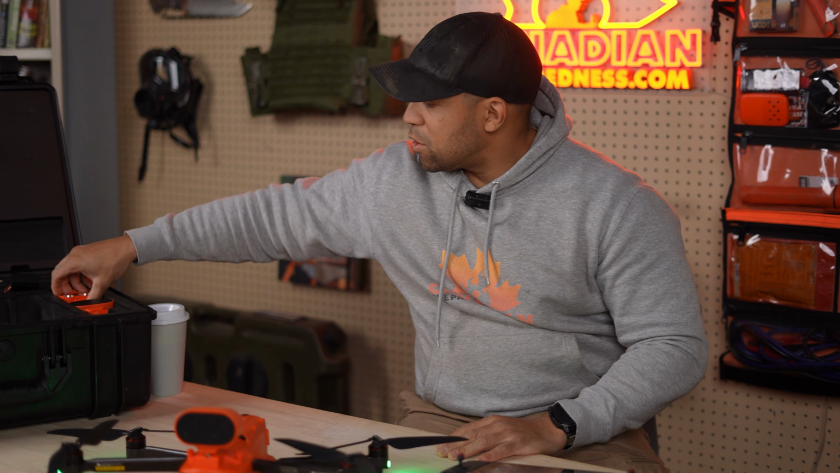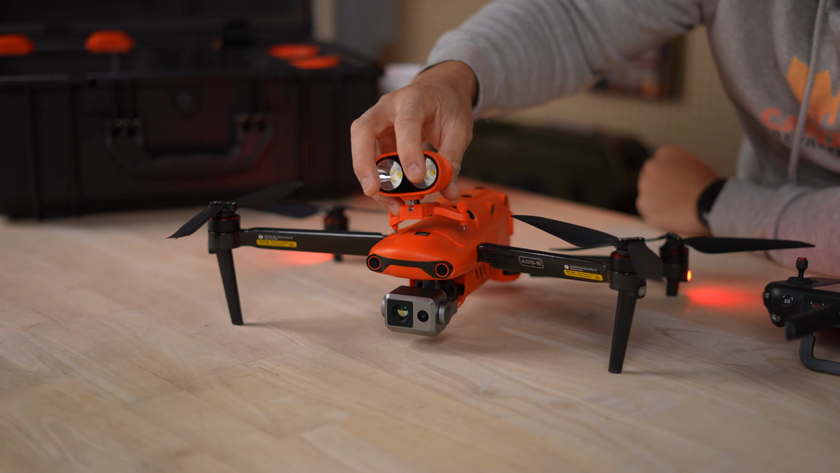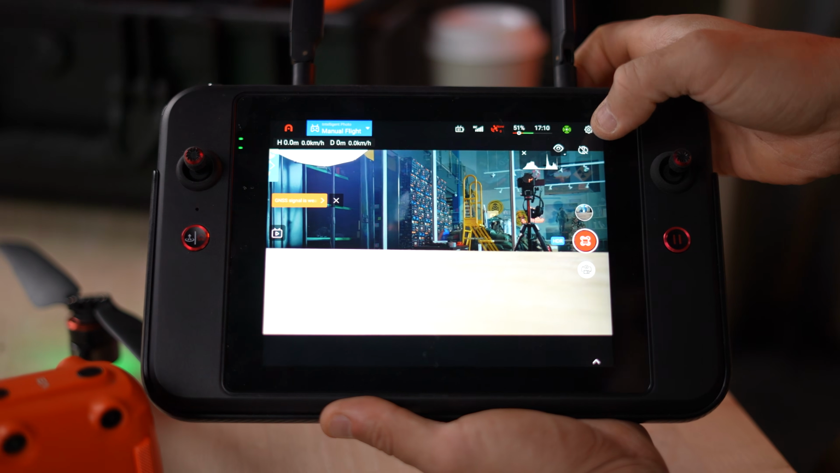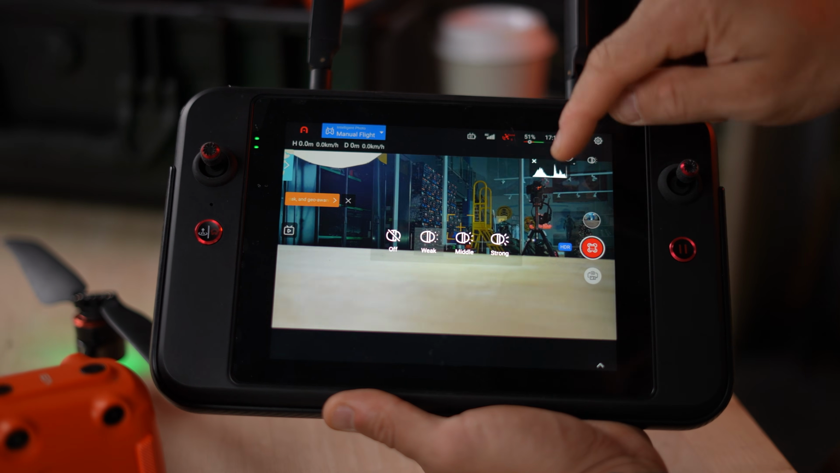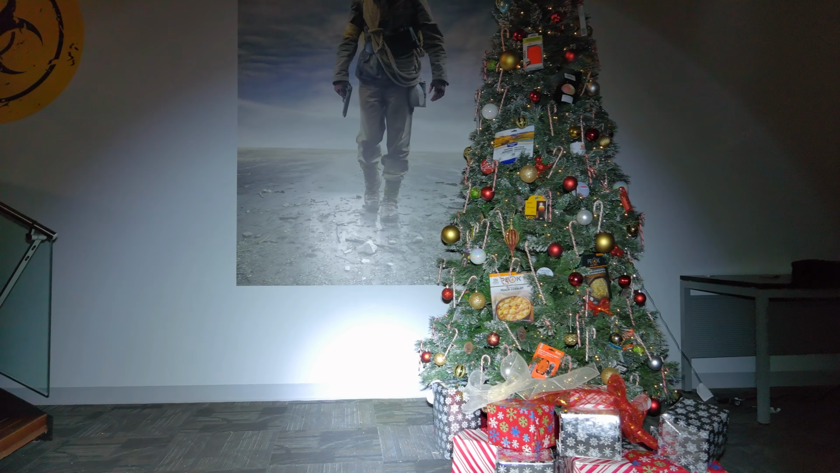Now we'll show you the spotlight. So now that we've plugged that in, we'll have this option come on. And so we can go weak, we can go middle, and then we can go max brightness. And this really comes in handy at night.